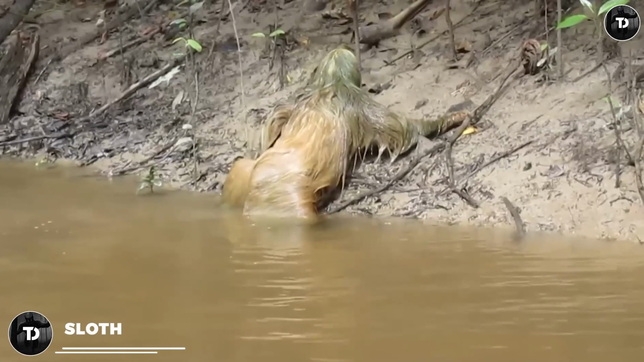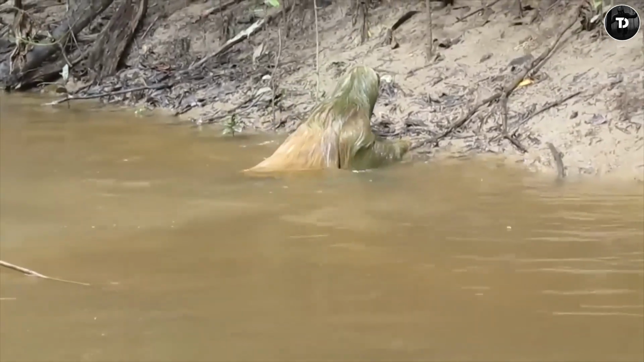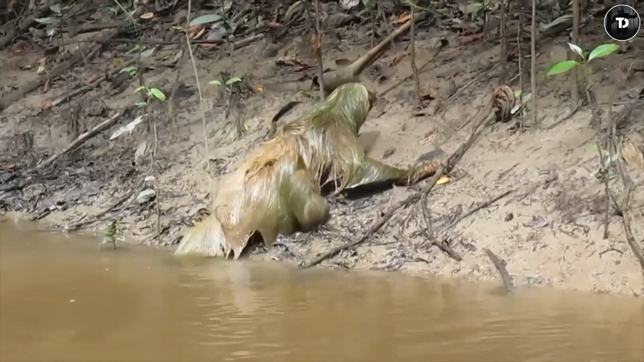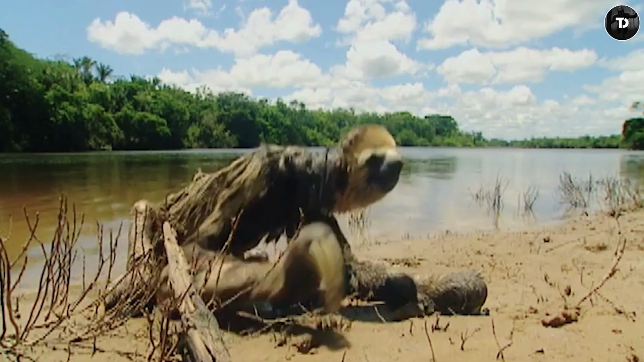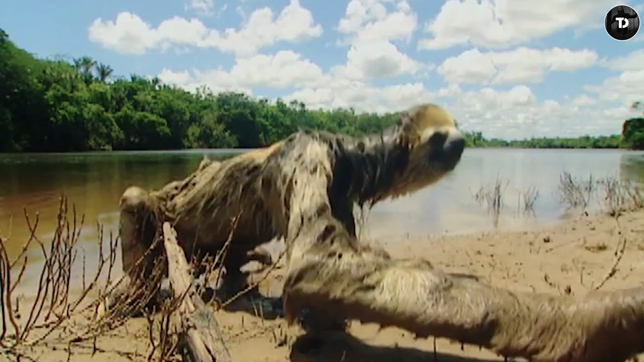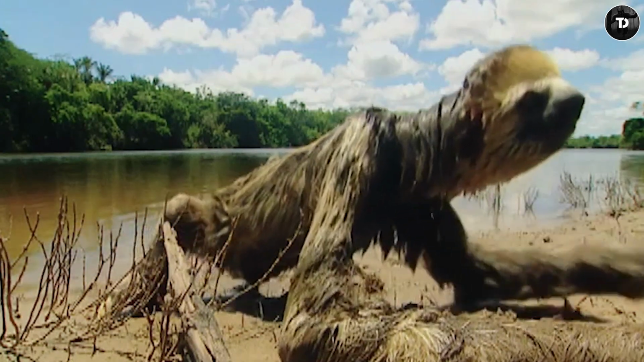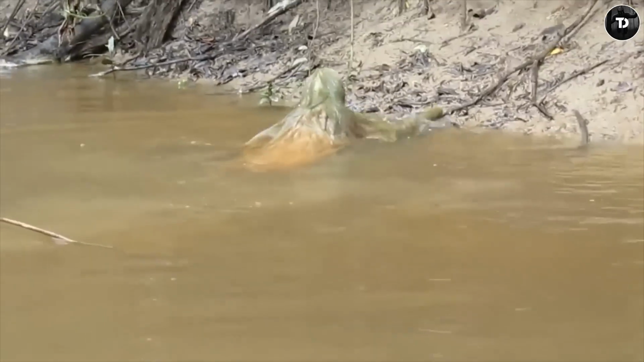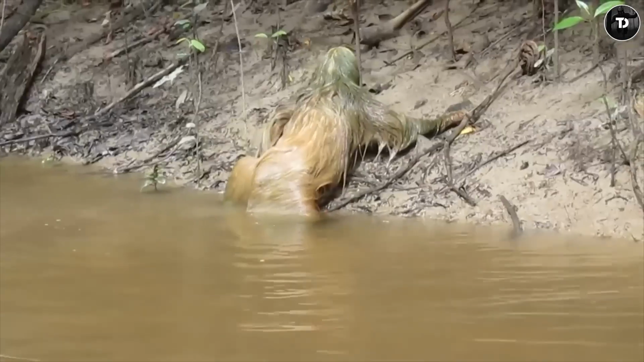A sloth. This video clip has been going viral on the internet for a few months now. A strange-looking animal climbing out of the water. The not-so-normal skin and the weird figure of its body makes everyone wonder, what creature is that? For some, it looked like a mermaid. From the front view, it definitely looked like a creepy alien. What do you think that is?